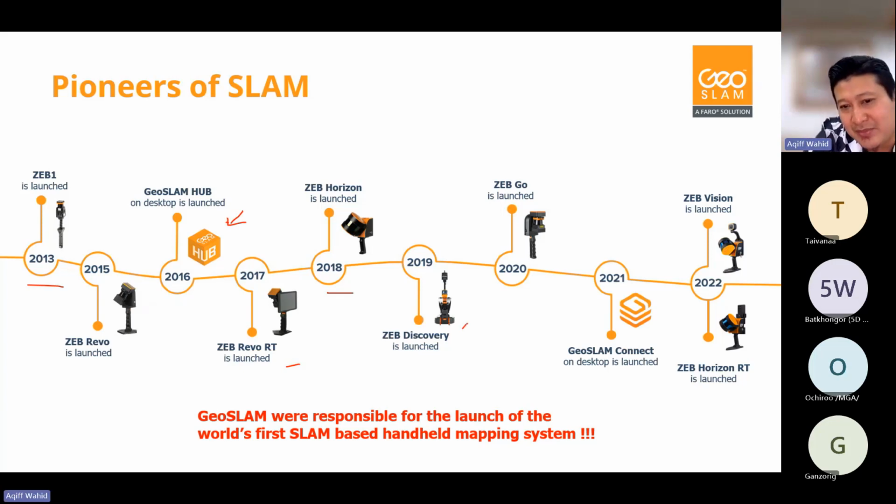And then we introduced Z Discovery, meaning your Z Horizon can also work with images and colorize. Also in 2020 we introduced ZEPGO, which is the entry level.